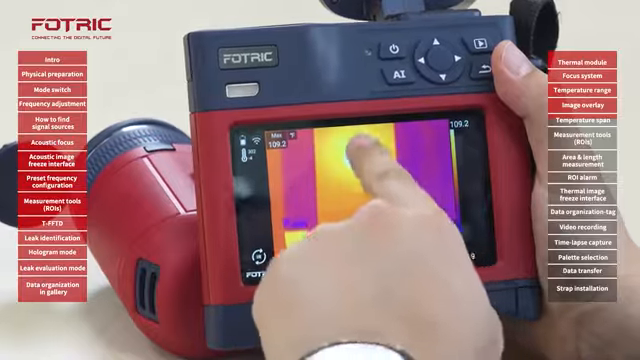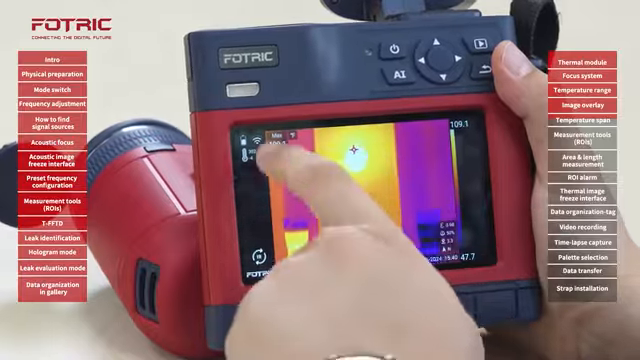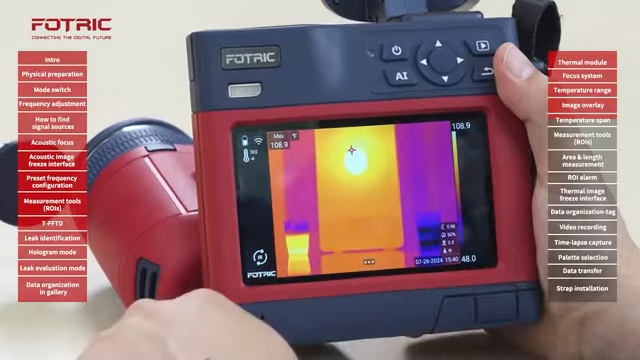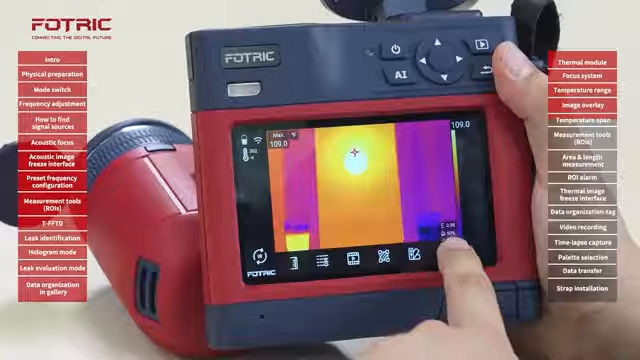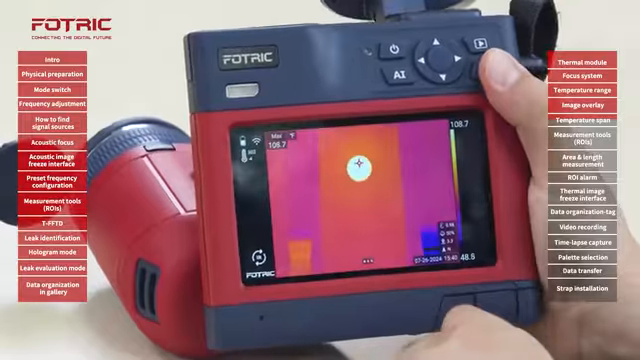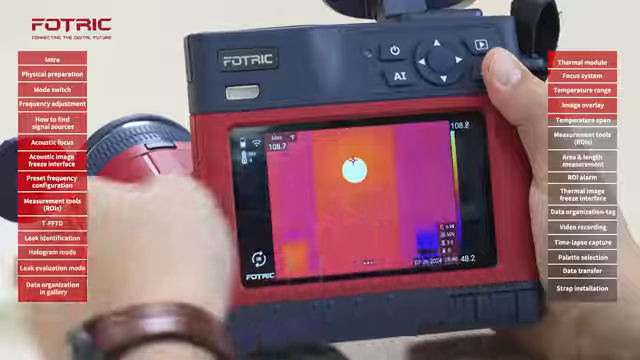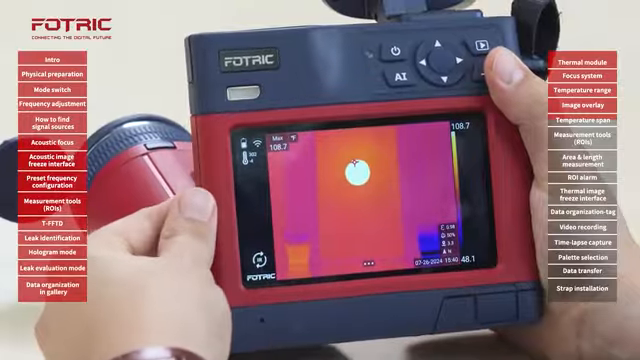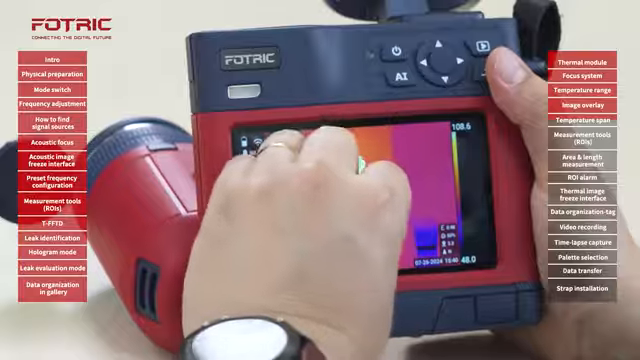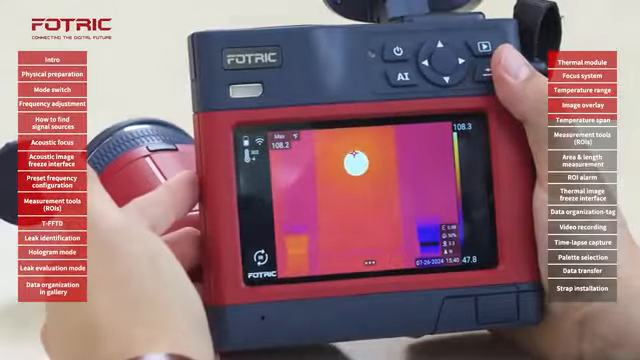Even though there's a high temperature area on the screen, I can see clearly more details. Let me show you the difference once again. The TWB is particularly useful in environments when small components appearing on the screen are at very high temperatures.